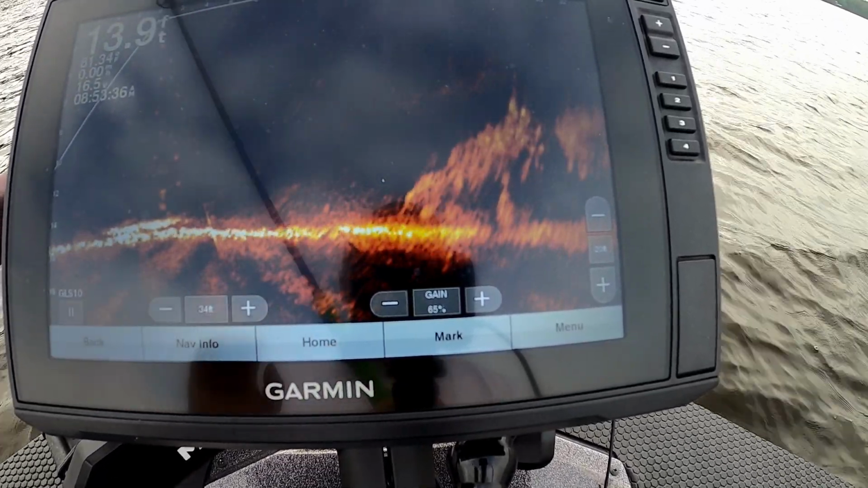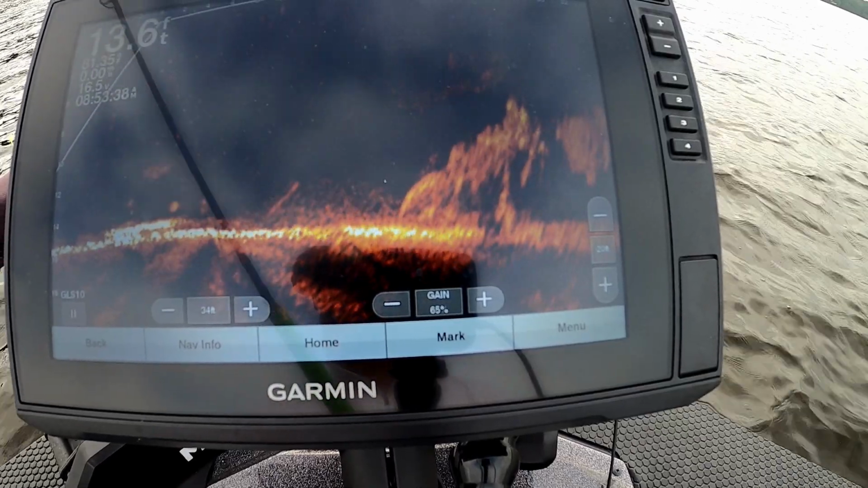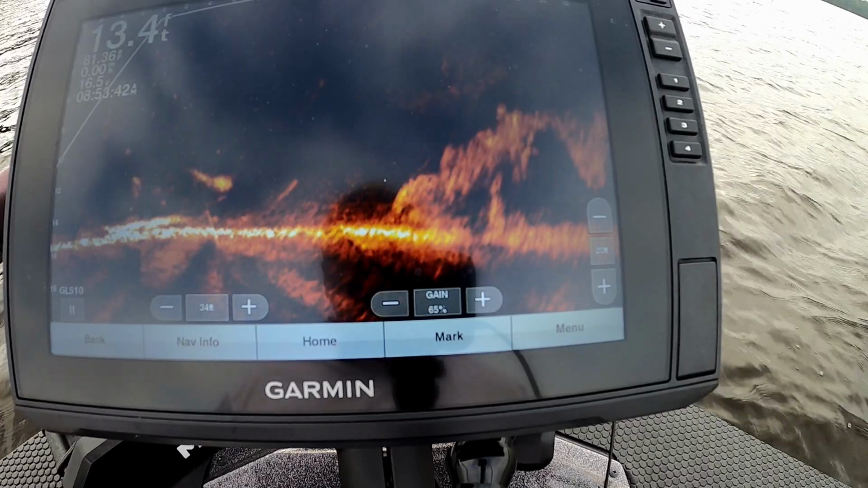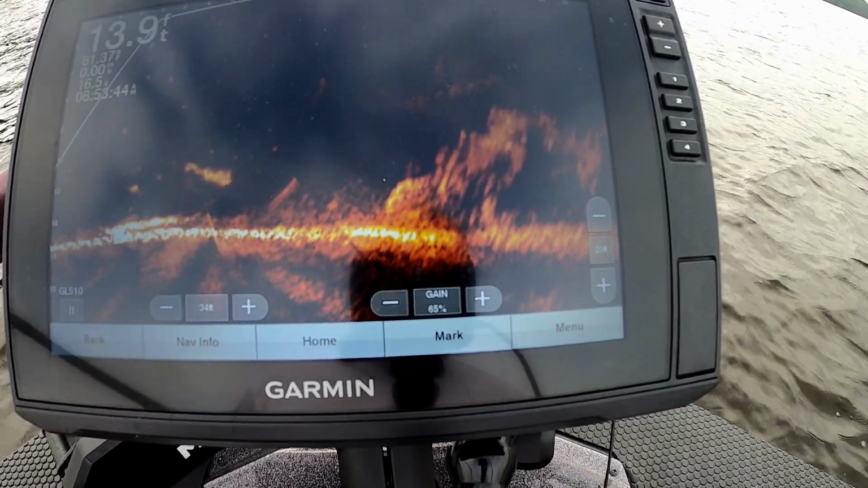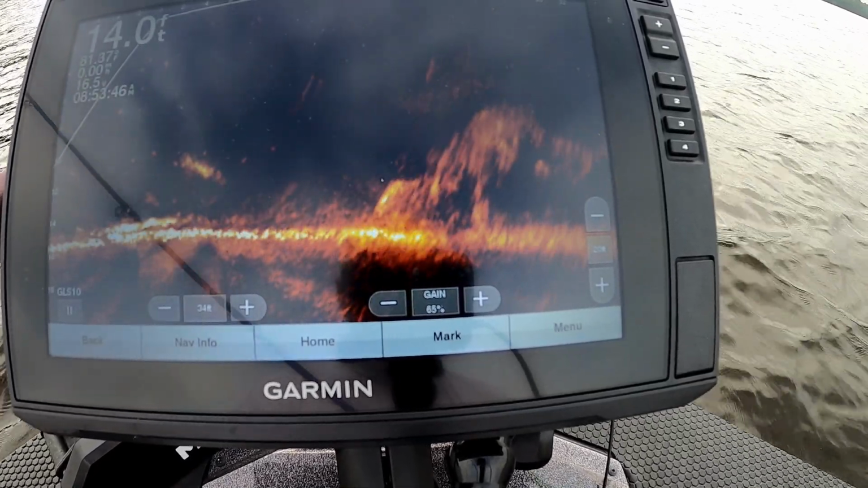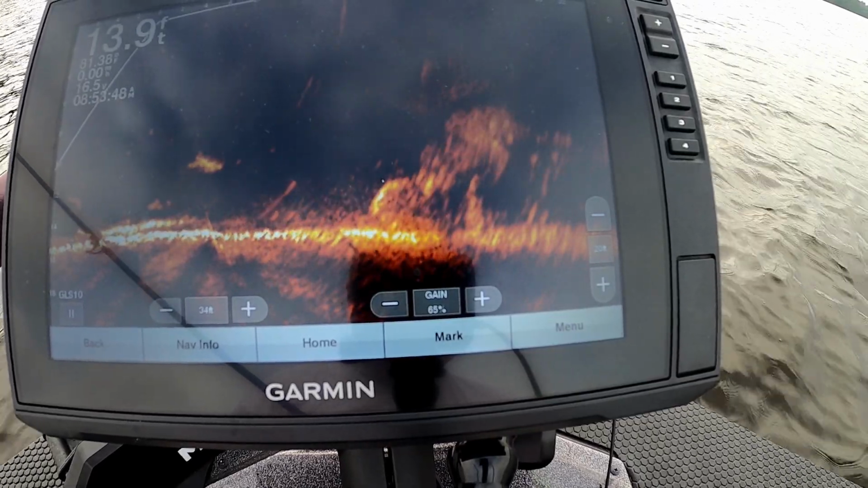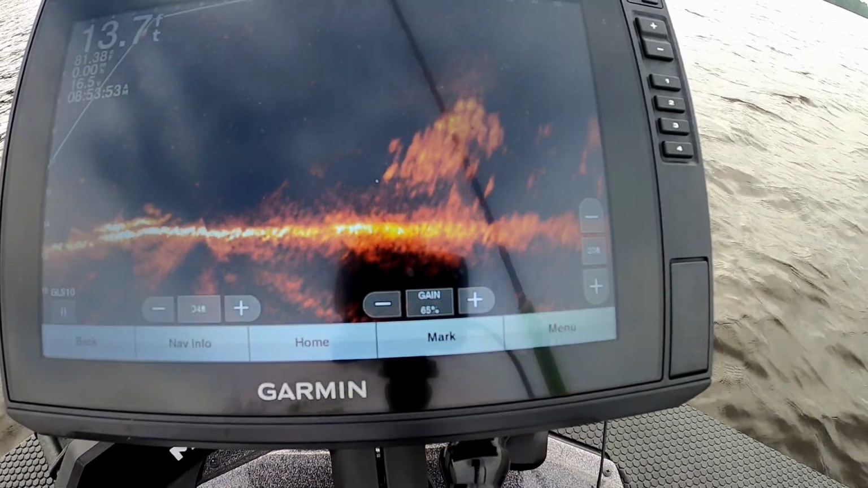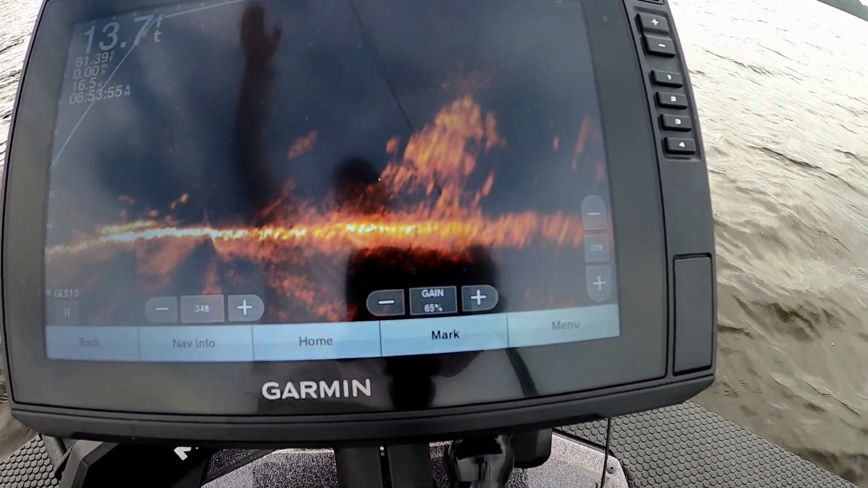Now, I haven't pitched a jig on these fish yet, so I'm assuming usually on my first cast, the first time I get a bait down there in them, they're usually pretty happy to come after it. So we'll see if they show any reaction to this.